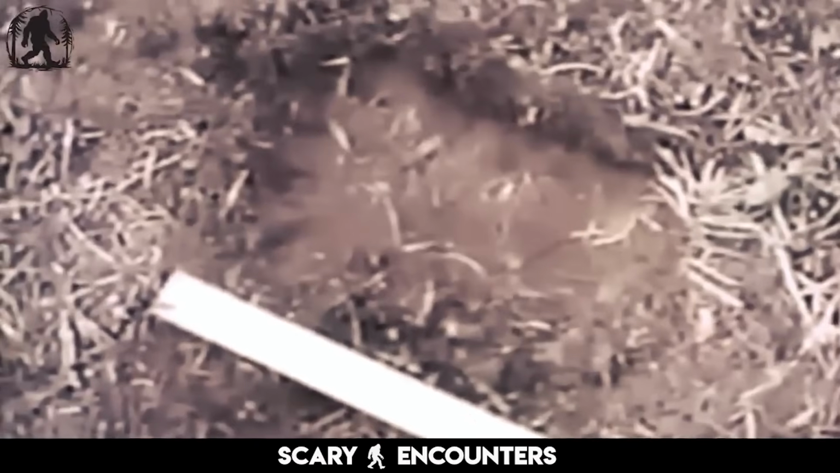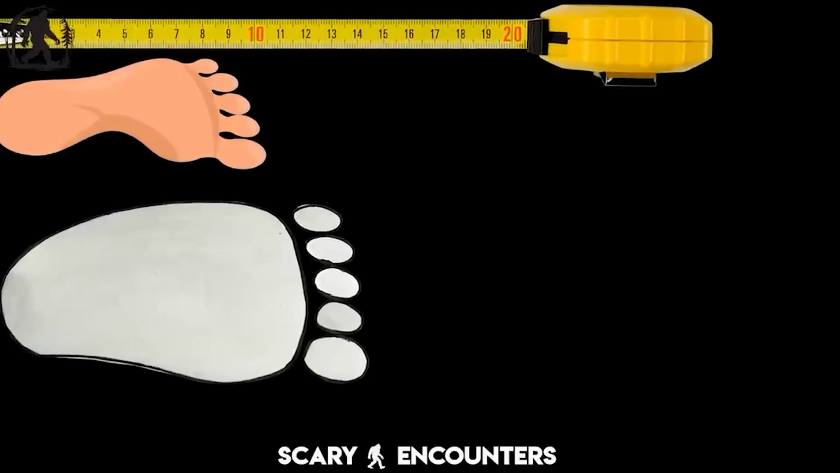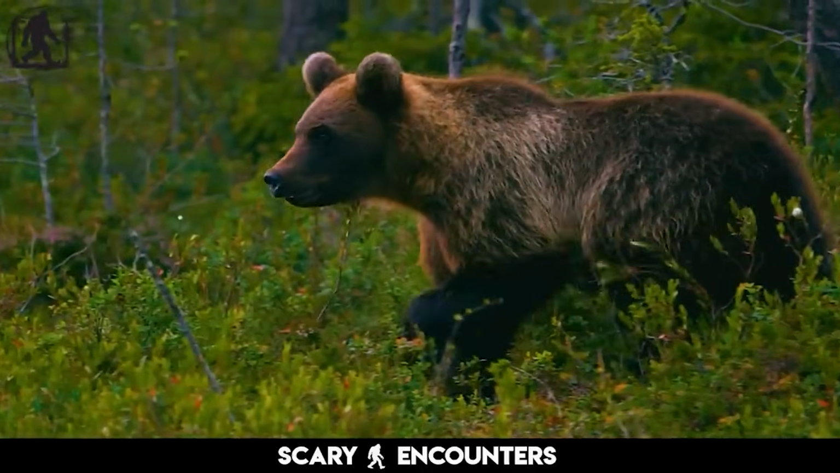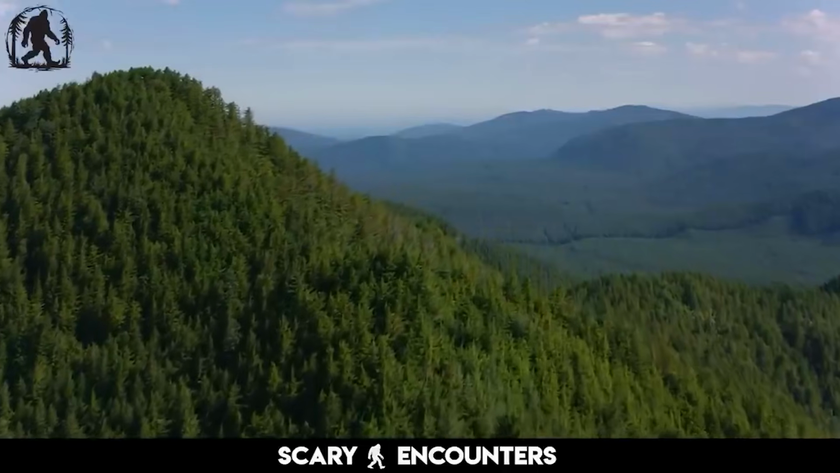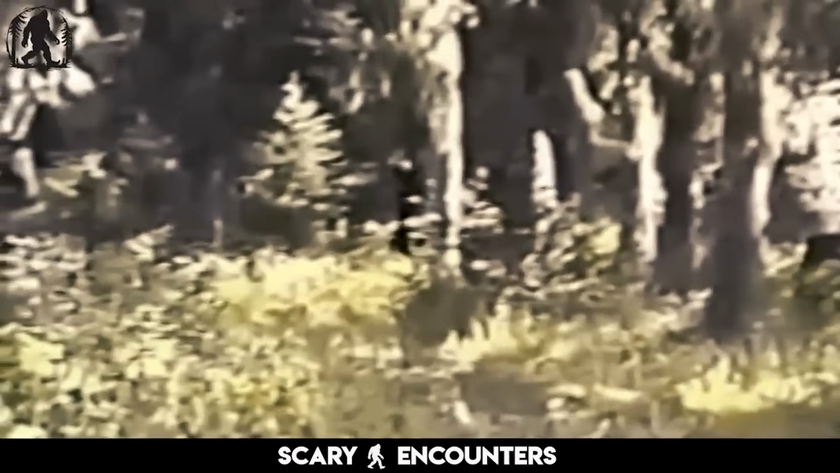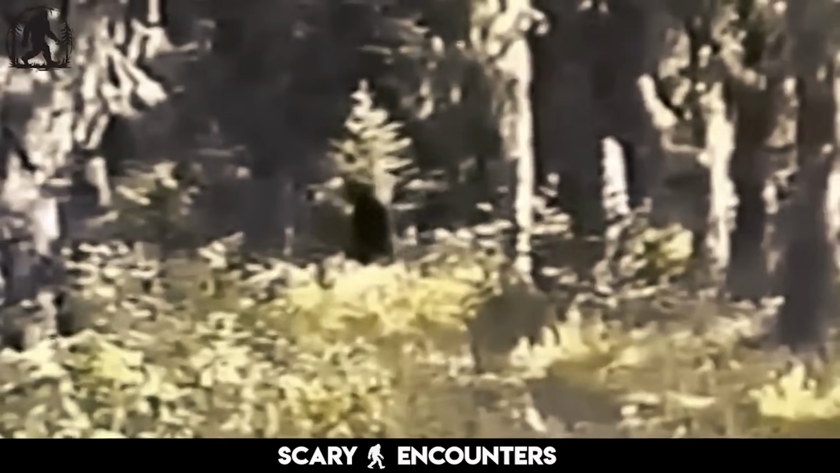Tracking wasn't easy. In fact, it was an ancient skill that few had truly mastered. Animals didn't just leave their remains out in the open. In the remote wilderness of Washington state, nature reclaimed everything. A body left to the elements would vanish faster than people realized, broken down by scavengers, soil, and time itself.